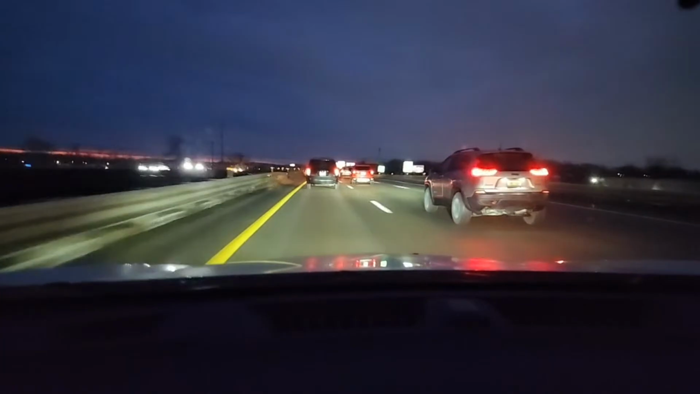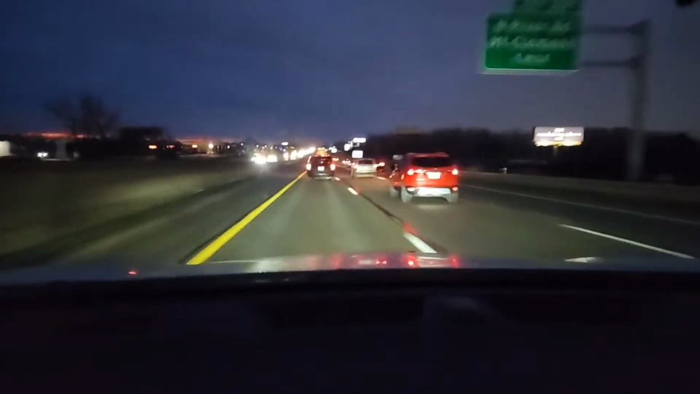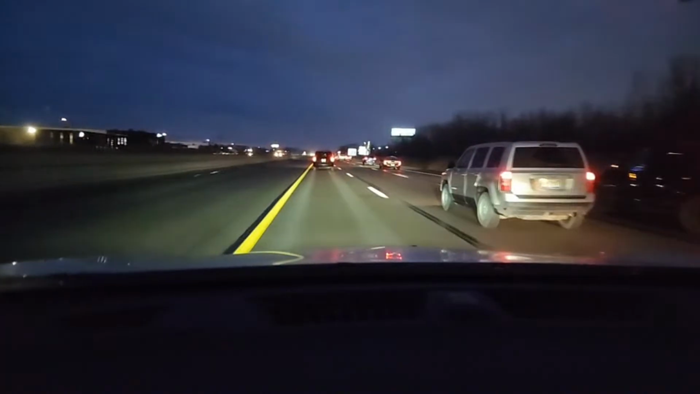If I was an officer, I would pull them over. Ma'am or sir, your car's bouncing. What's going on? In the left lane, we can be in the left lane. All 3 lanes are full, lane because the yellow line to our left.